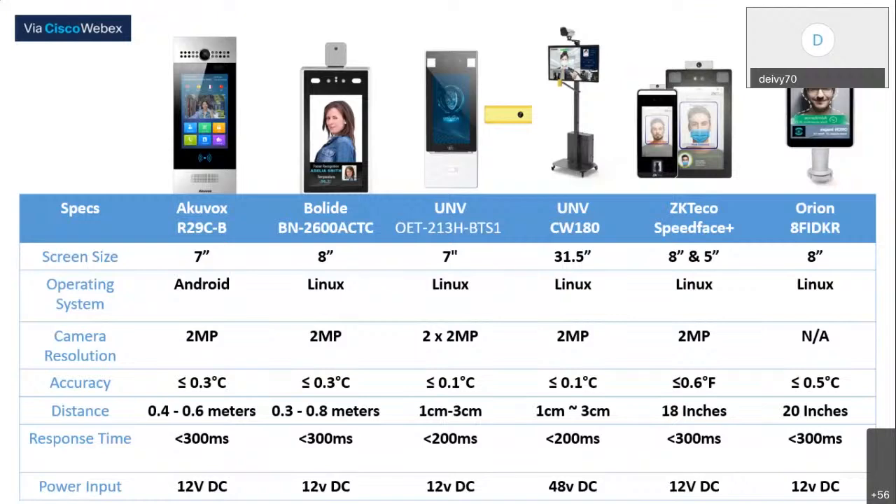Anybody have any questions? I have a question. I was told that these devices can send an alert or alarm when they detect that someone is above certain temperature limits.